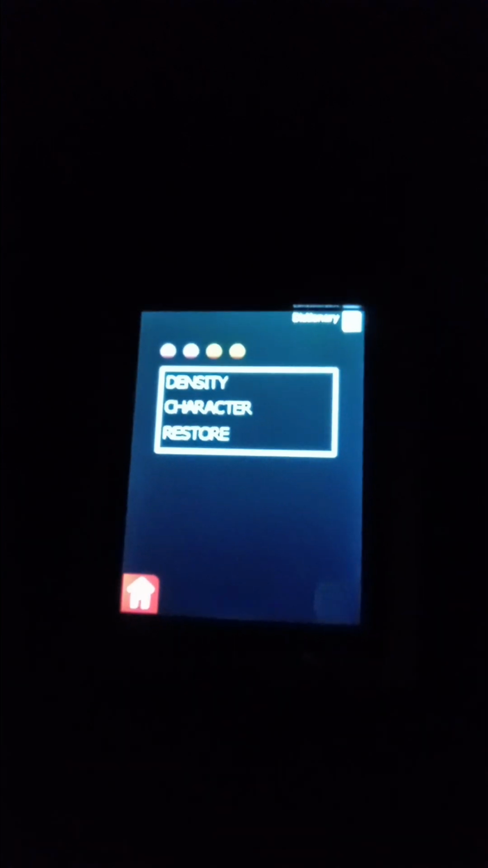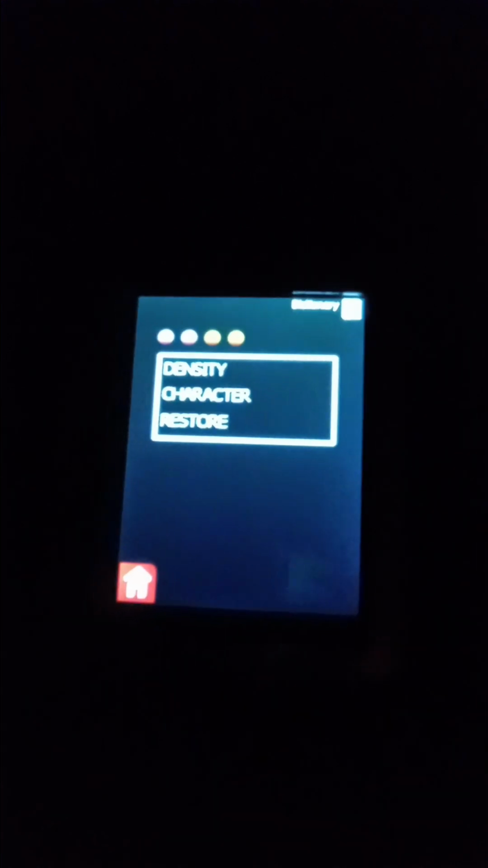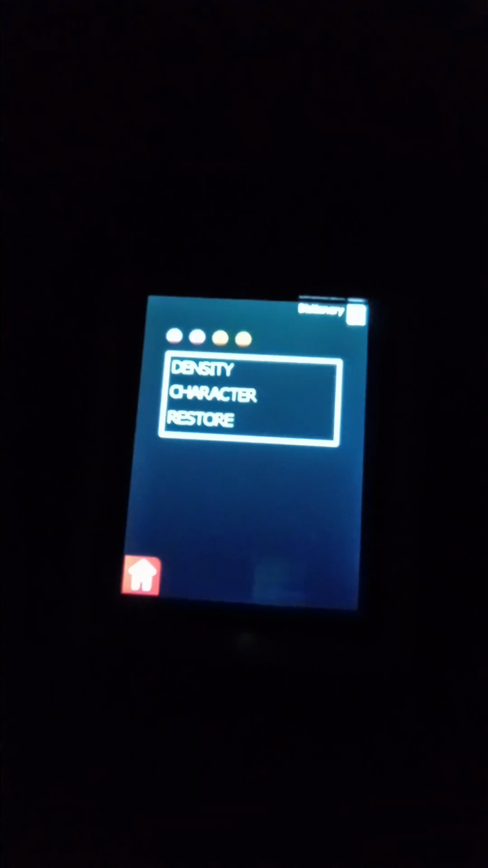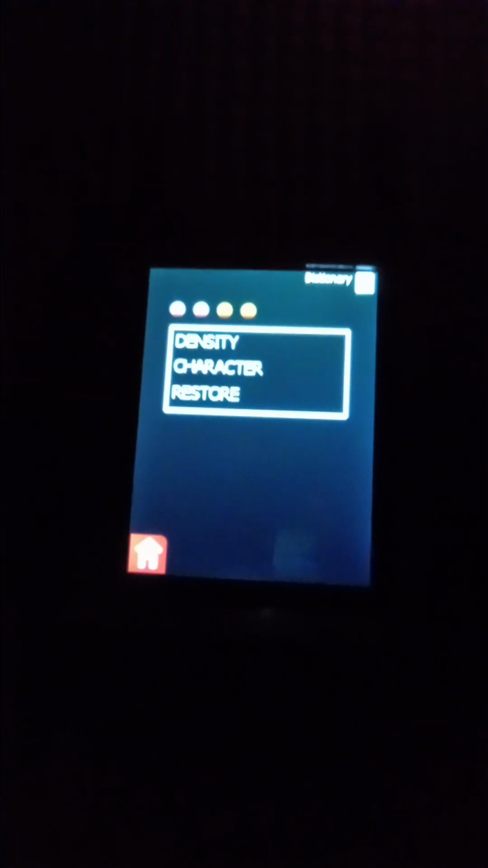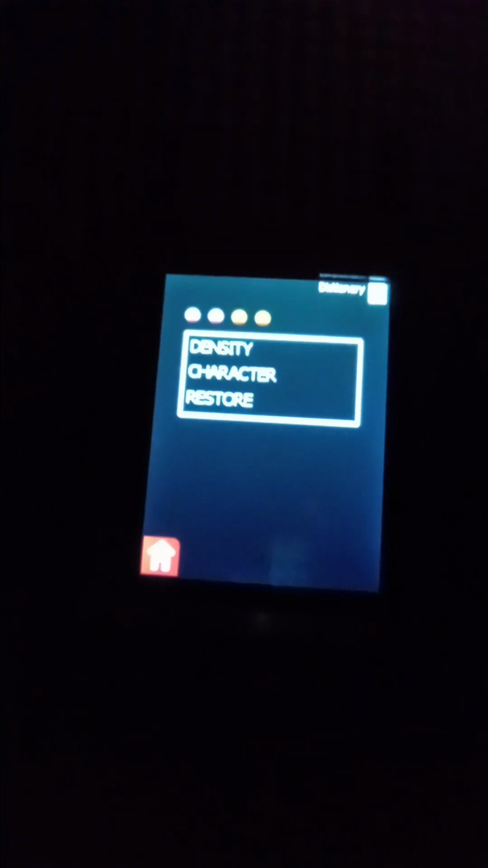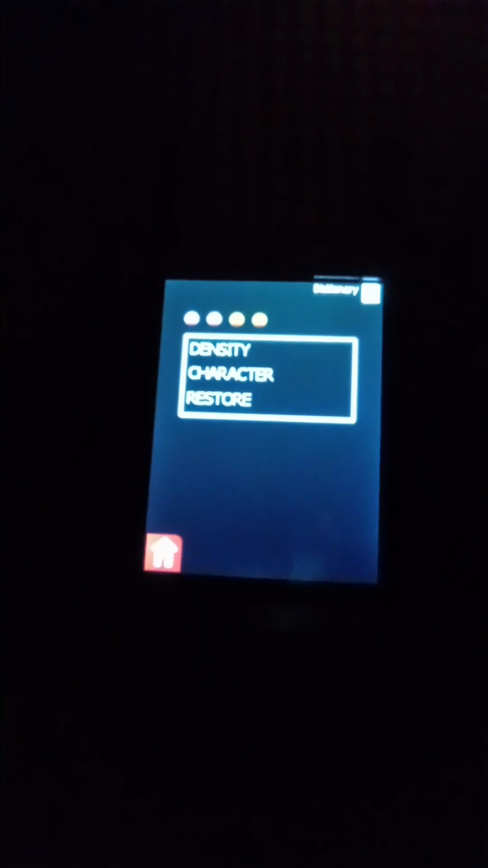Okay. All right, I think we got another word on the Ovilus. Restore character and density. Let me see, density. Restore is RESTORE. Character is CHARACTER. Density is DENSITY.